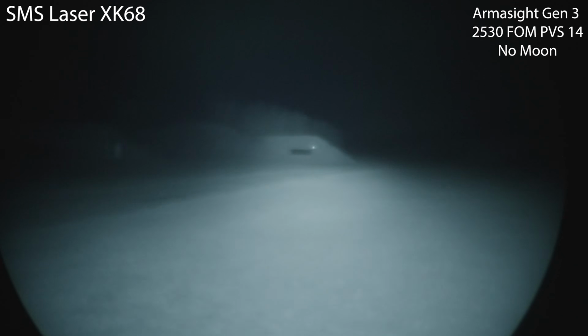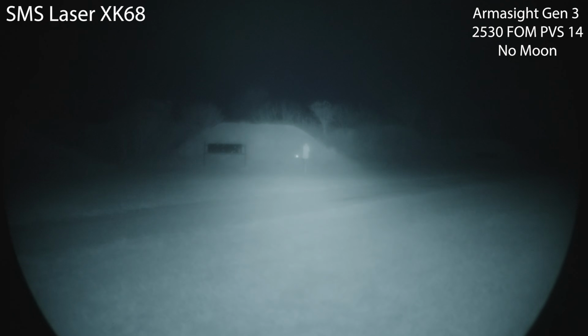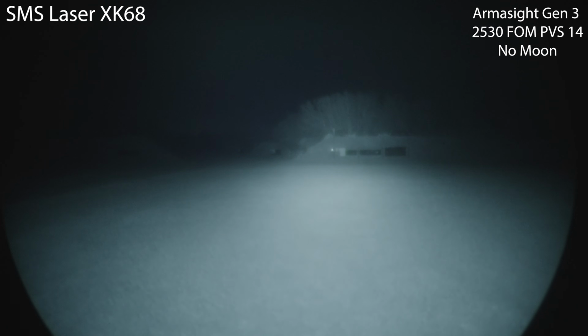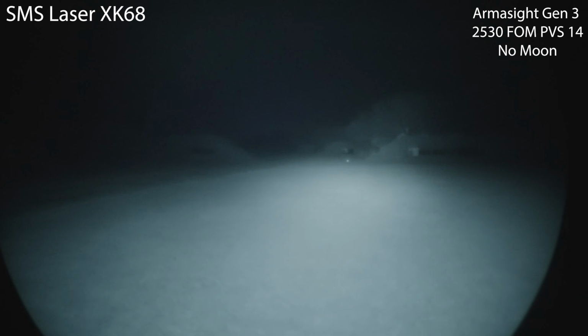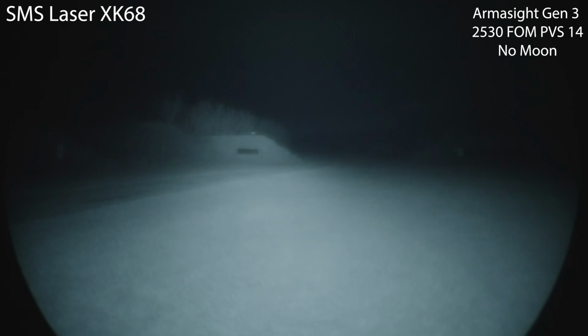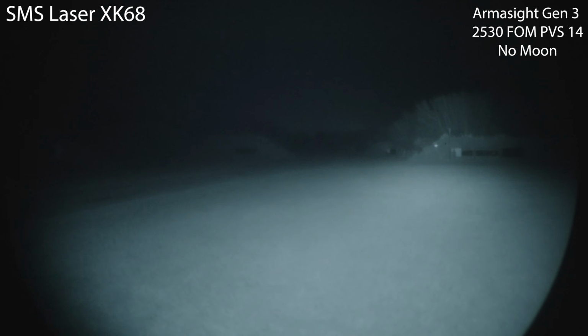And the SMS laser is still borderline overpowering things. It's pretty nuts. I guess it's kind of usable now. Your gain turned down all the way. Laser is actually relatively well balanced, but this thing is just a massive floodlight. So, I mean, what you see is where the illuminator's going because the gain is completely down on a completely pitch black night. So if you can make any targets out, it's because it is actually kind of reaching the 500 yards, just a little bit. And again, gain down all the way. So you could turn it up a little bit, but then you're probably gonna auto gate anything up close.